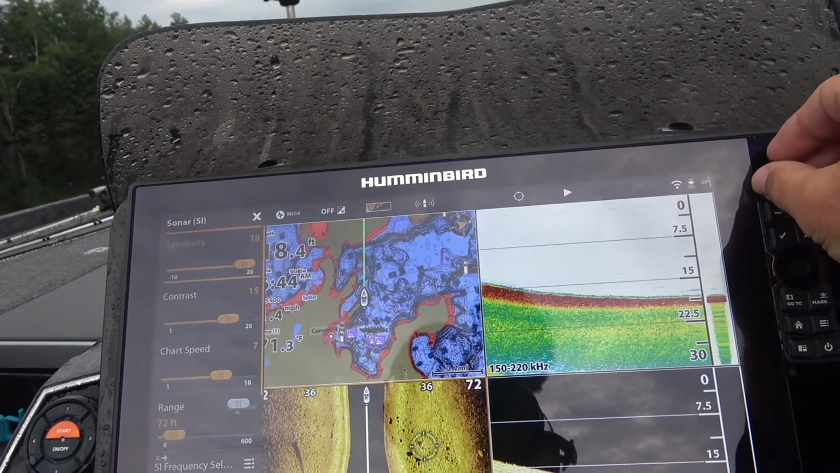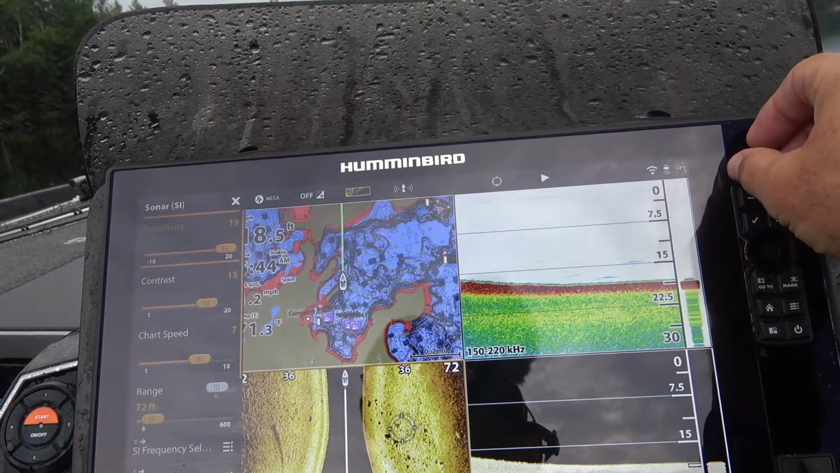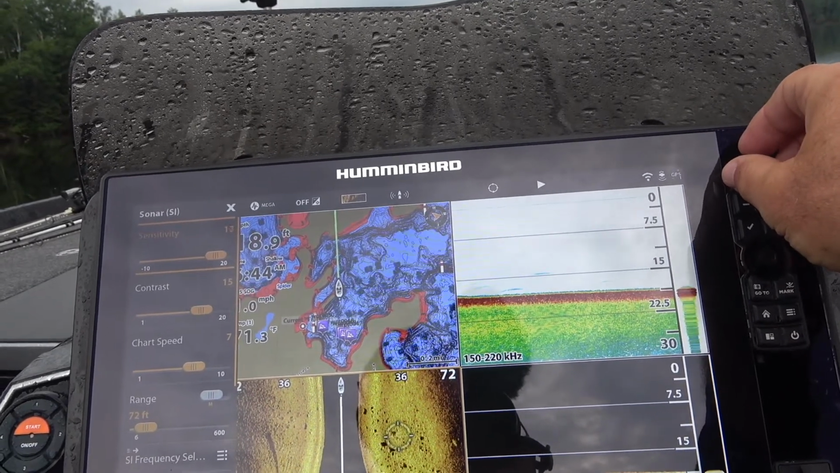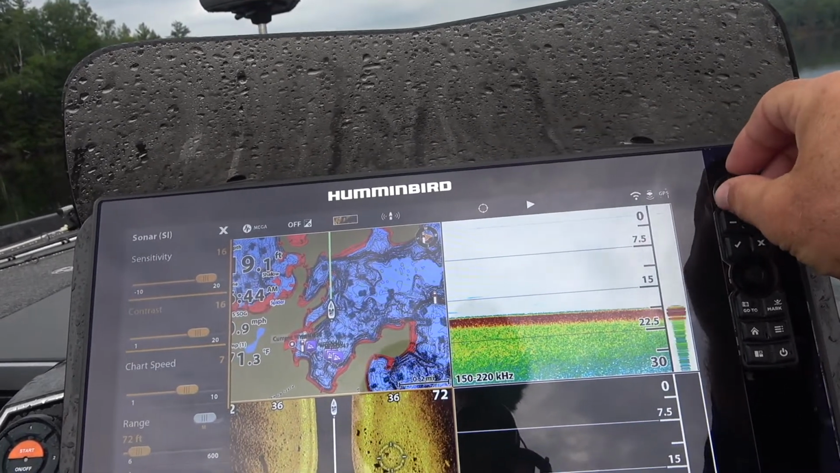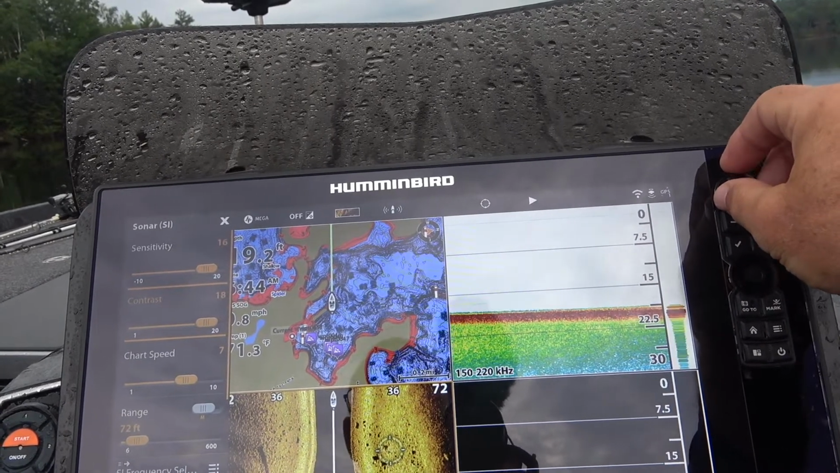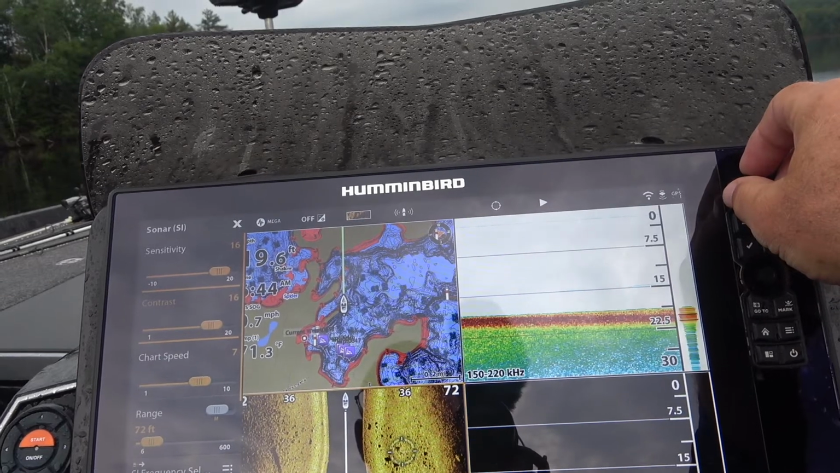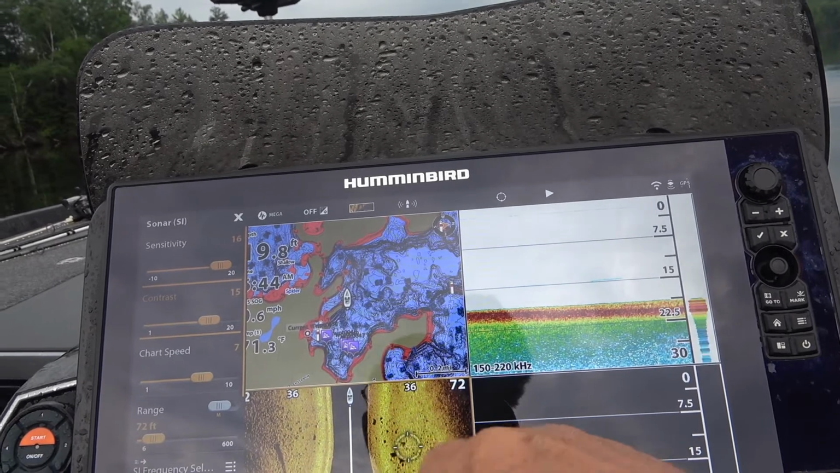I'll keep cranking up the sensitivity, and now it's washing out. That's not good, so now I'm going to back it off a little bit. I'd say for today on this lake, I'd say 18, 17, I'd say actually 16 looks really good. Contrast, do the same thing. I kind of crank it up and let it wash out. Again, there's a slight delay, so you just got to be patient with that. So you can see it's washing out now, so back it off a little bit. That's 17, 16, I think I'm going to go down one more, 15. So this is a pretty clear picture right there.